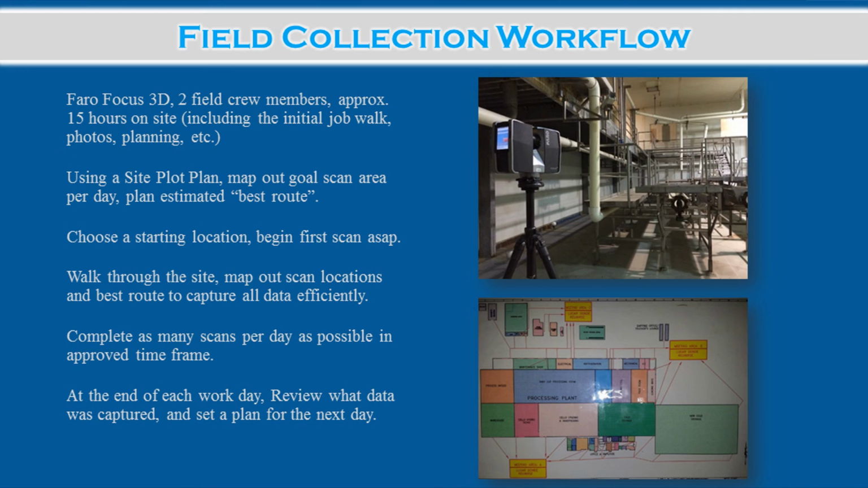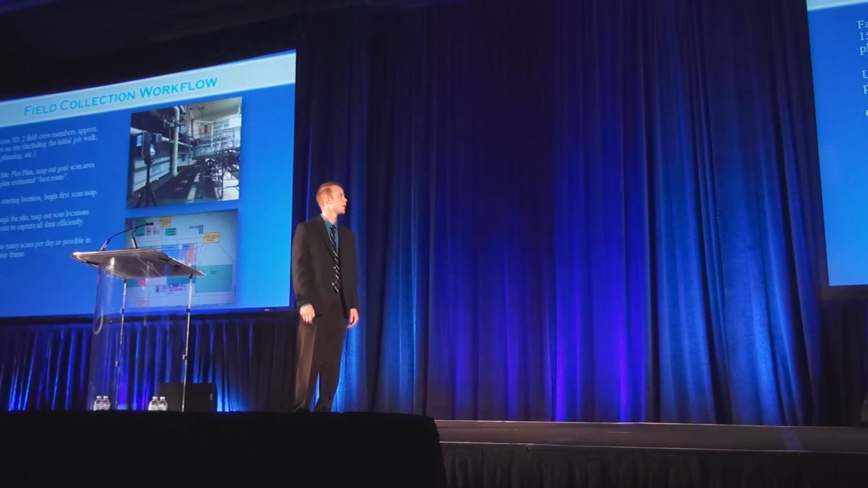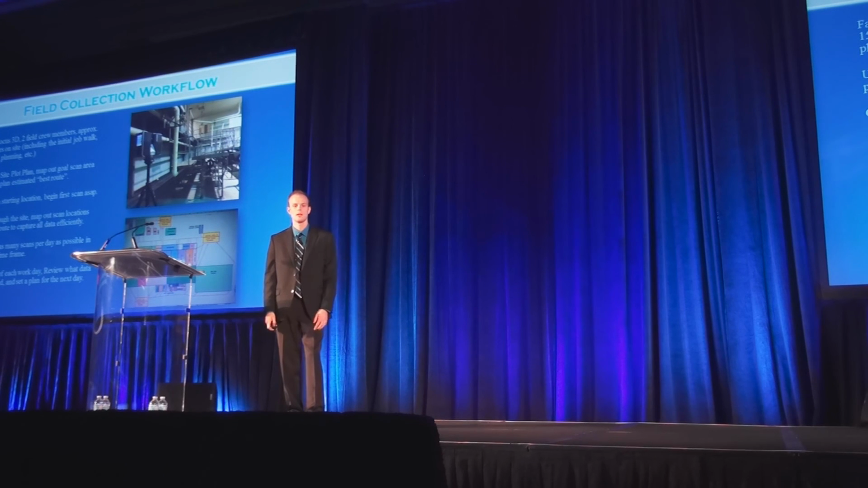And for us, it's really important that when you get to your site, you set up and get your first scan going, just to help you get the maximum amount of scans and time usage as possible. Of course, you want to complete as many scans as you can each day.